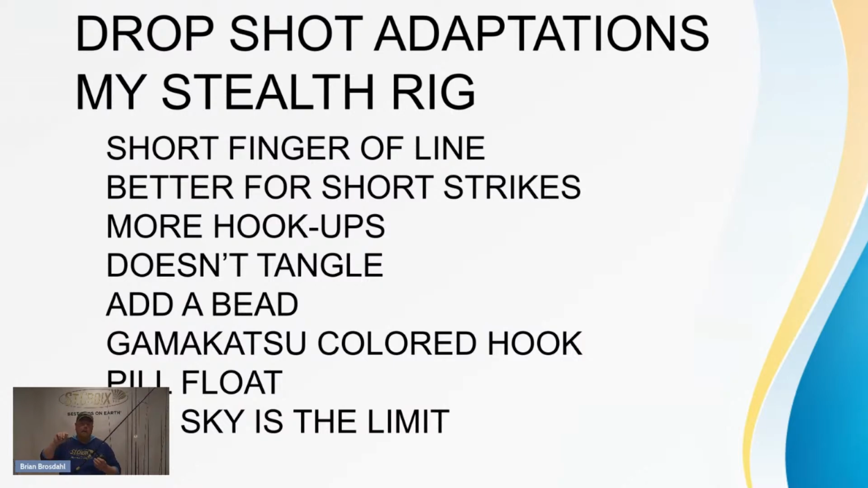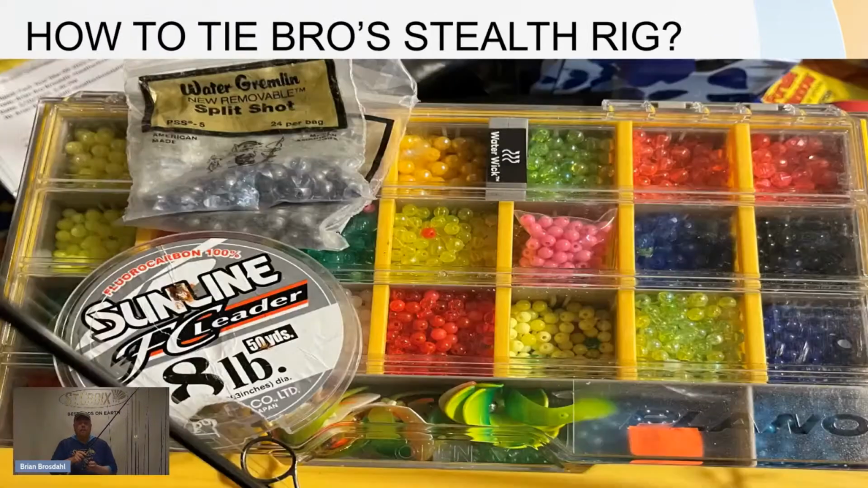allows more line to the fish. Don't overweight it with too many decorations, but the sky's the limit, and you're going to come up with stuff maybe I haven't come up with. So definitely try it. It's better for hookups. And then I'm going to show you how to tie my stealth rig.